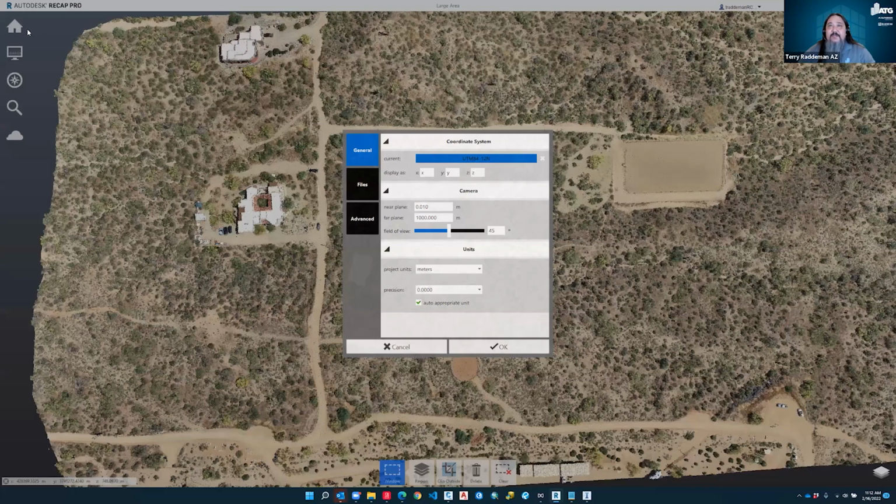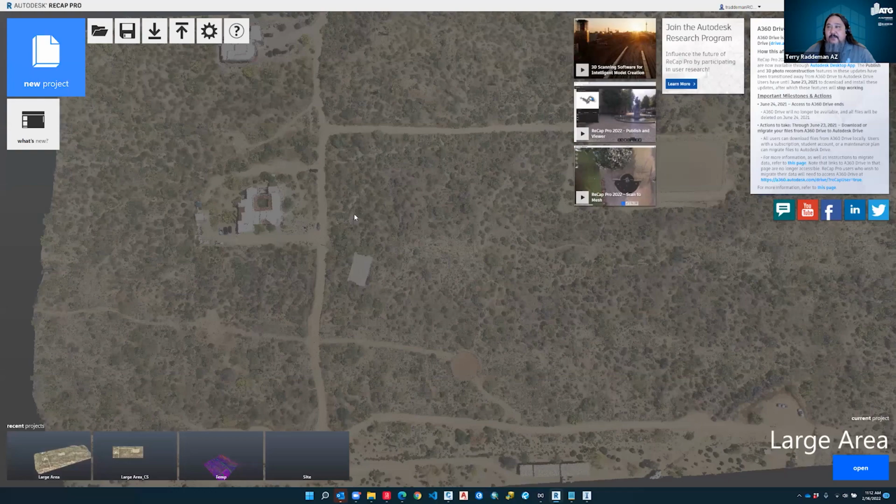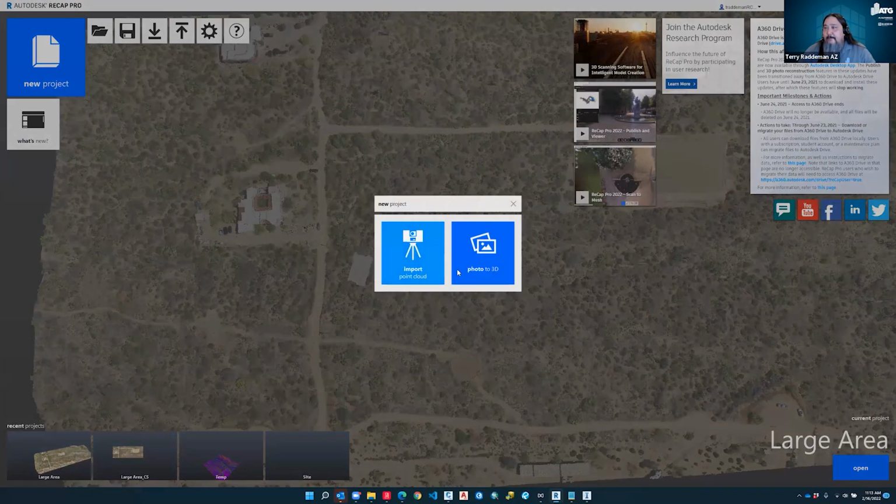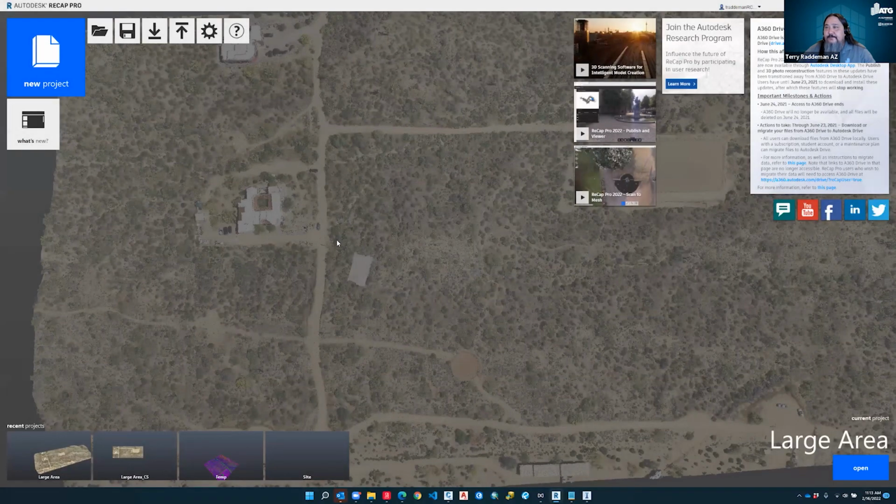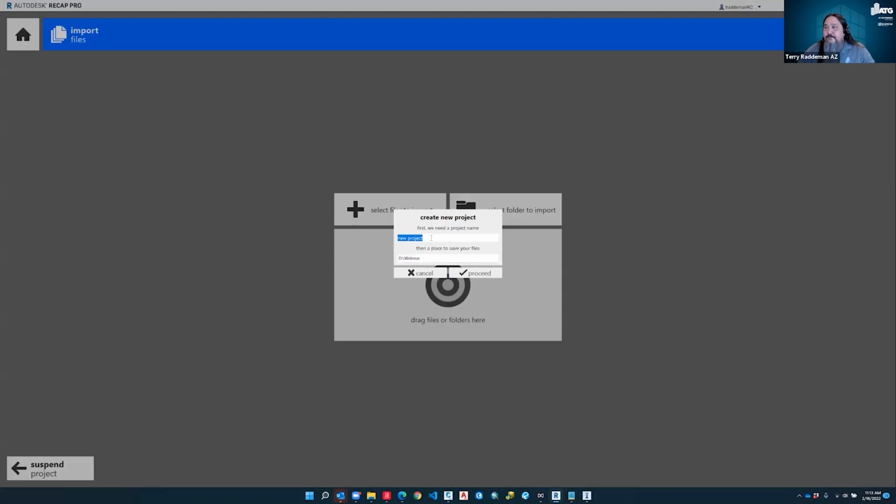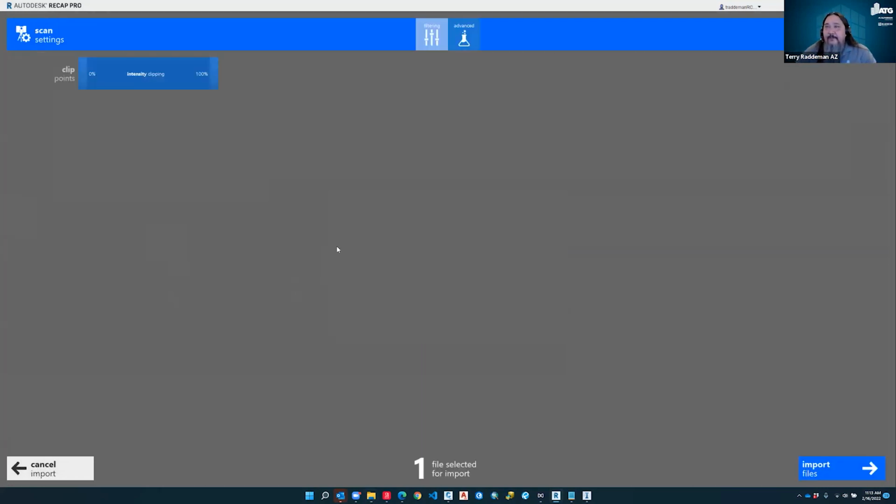So if I just start a new project, let's save this one here. Going to call it test here, and I'm going to start a new project. And when I drop in an LAS file, I'm just going to bring in this LAS file.